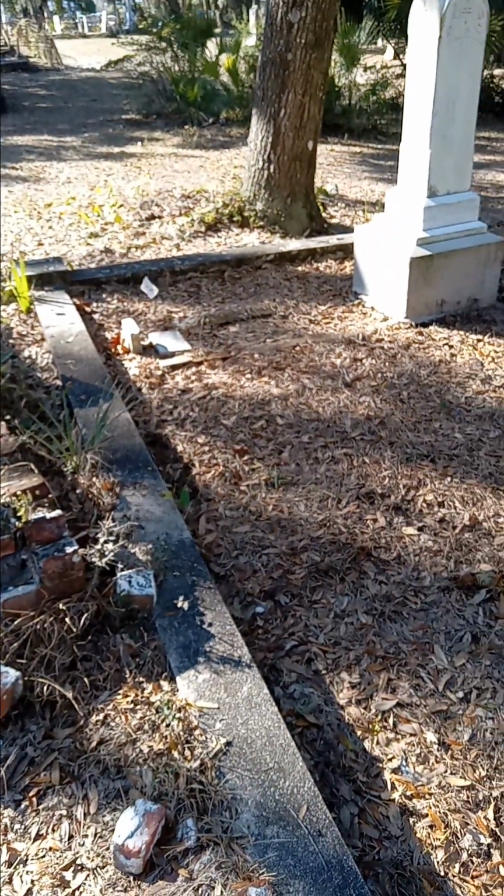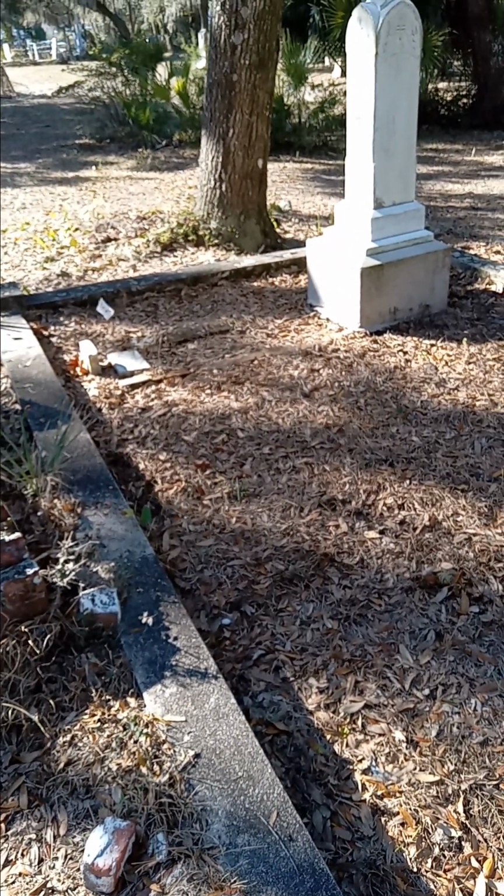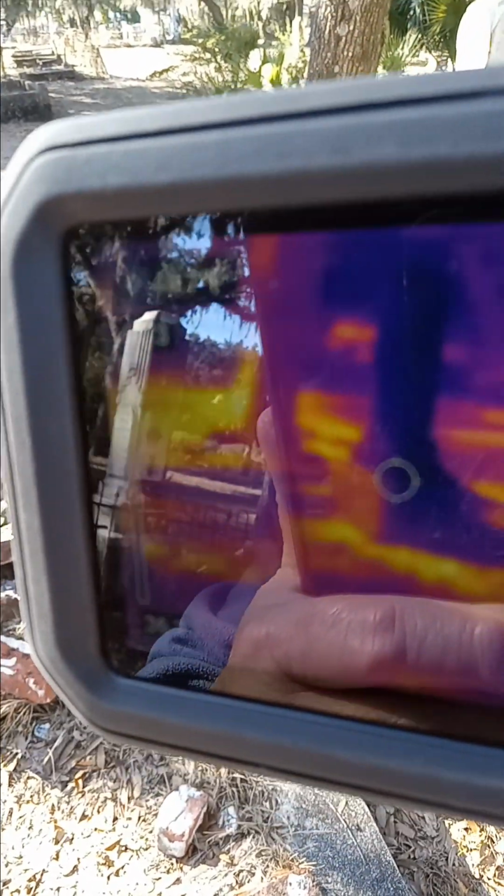Tombstones always hold in the cold longer than the ground. The ground heats up pretty fast when you see spots of the ground that are lighter. They warm up when the sun touches them. You see the little tombstone is much colder than the tree beside it.